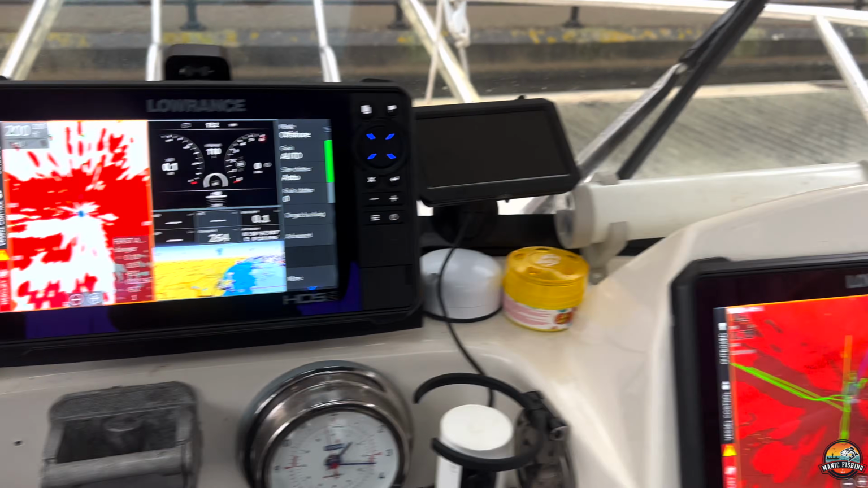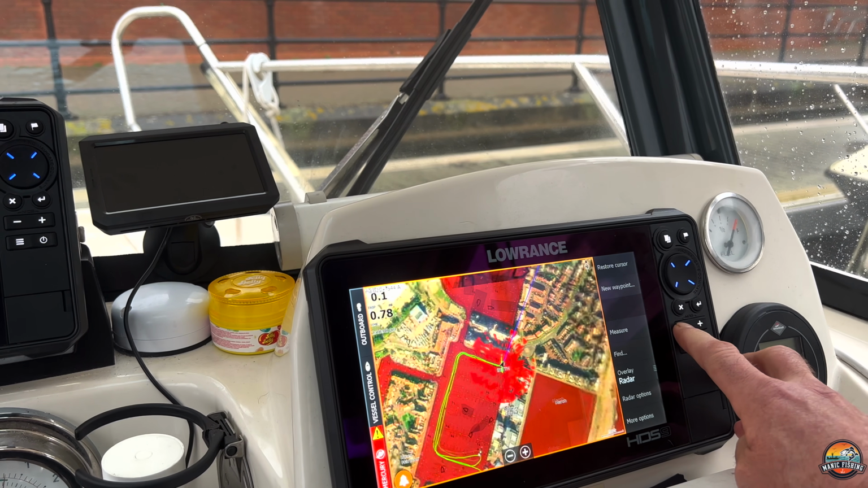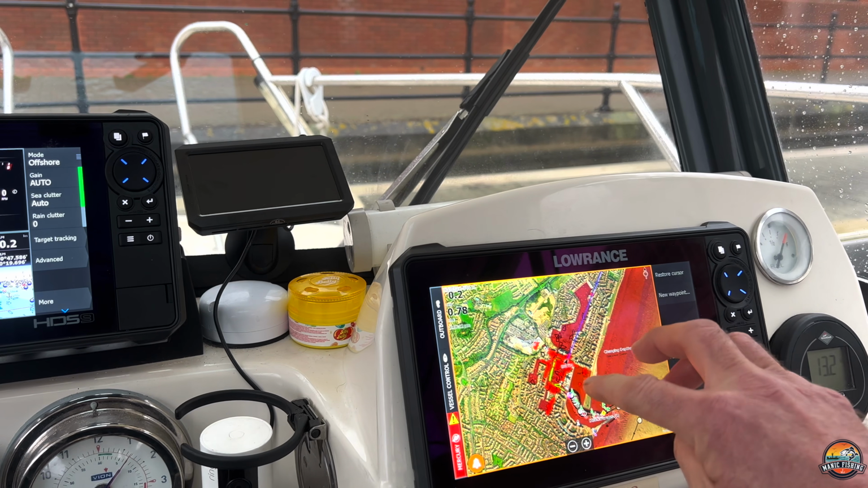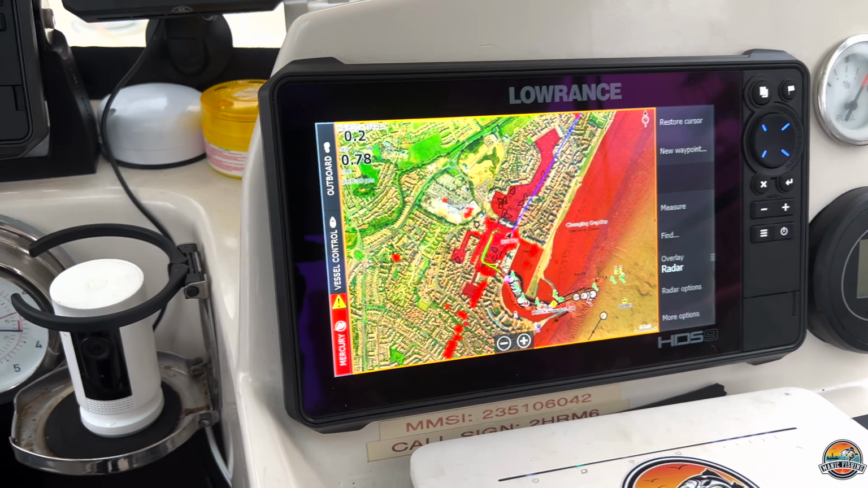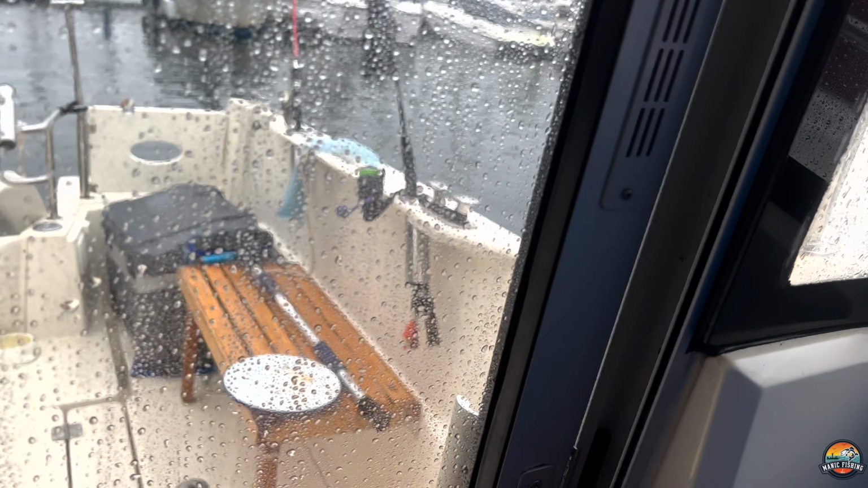And there you go. On this screen here, I have it on radar overlay. So what I see on the radar, I will actually see on this screen here. It gives me a target on there. So let's just look at that on the unit outside.